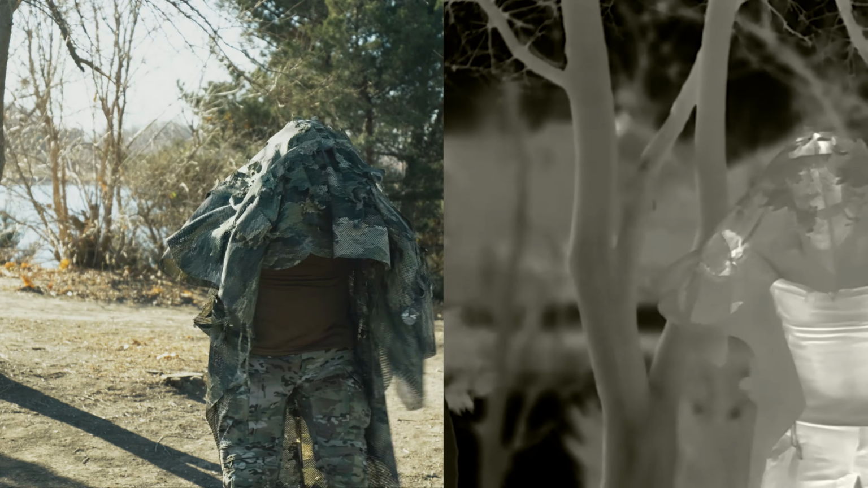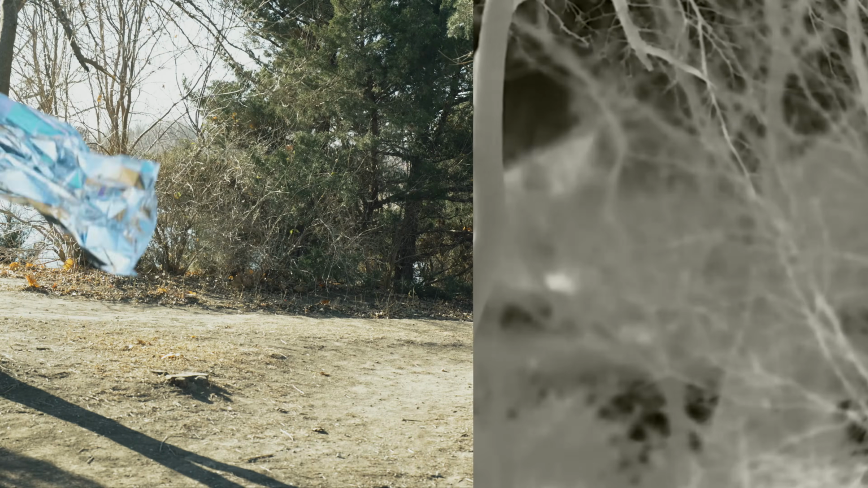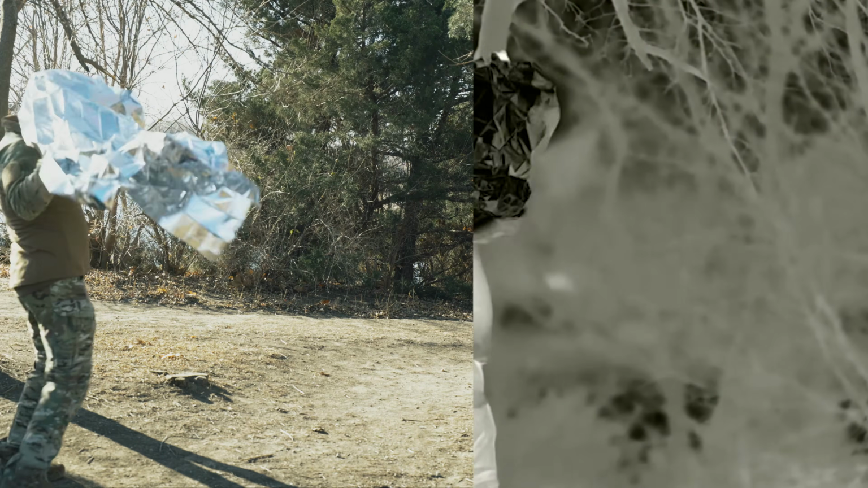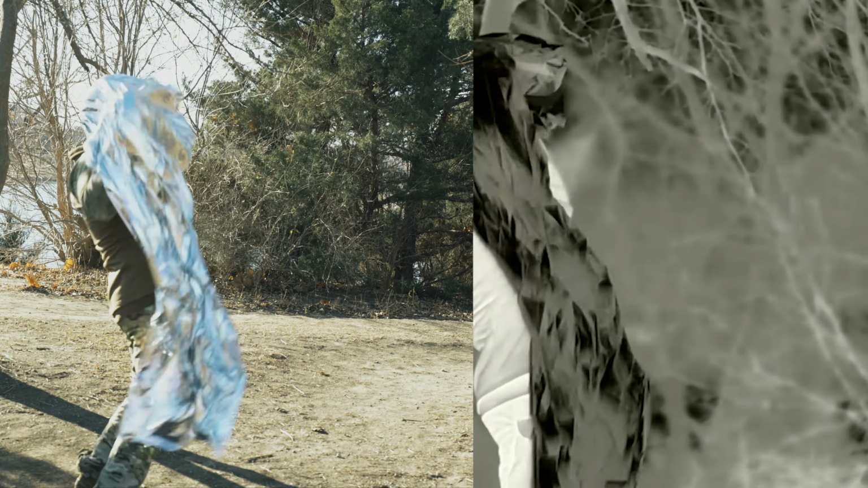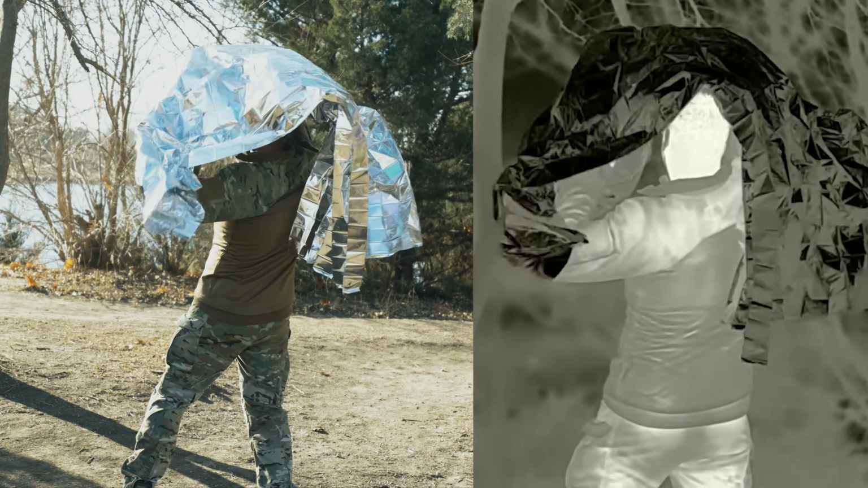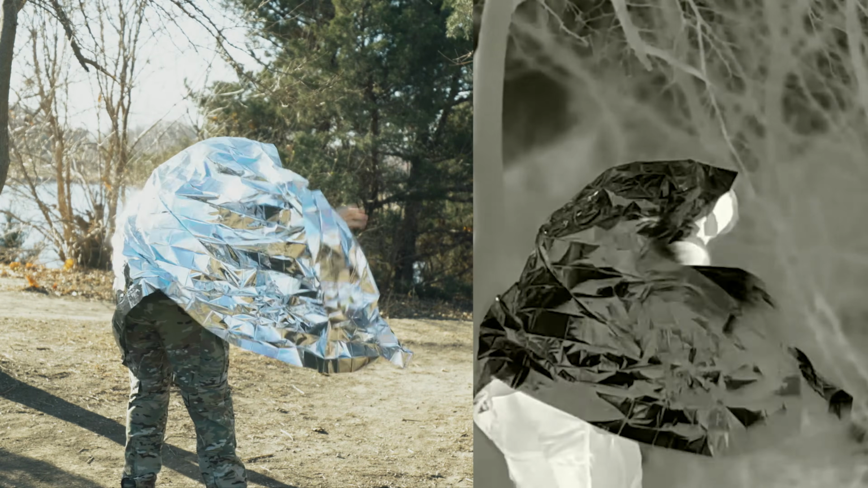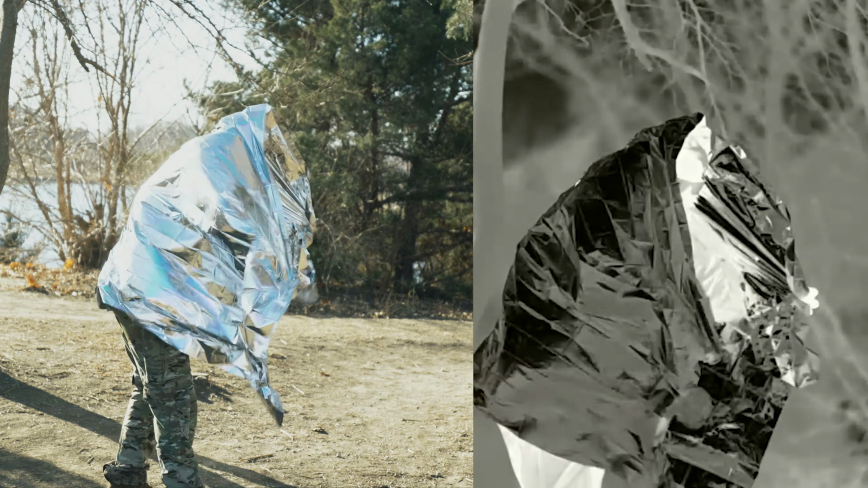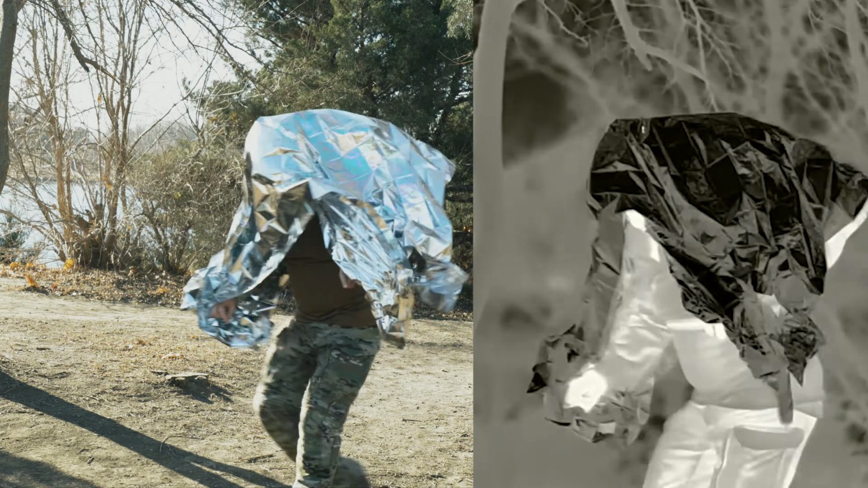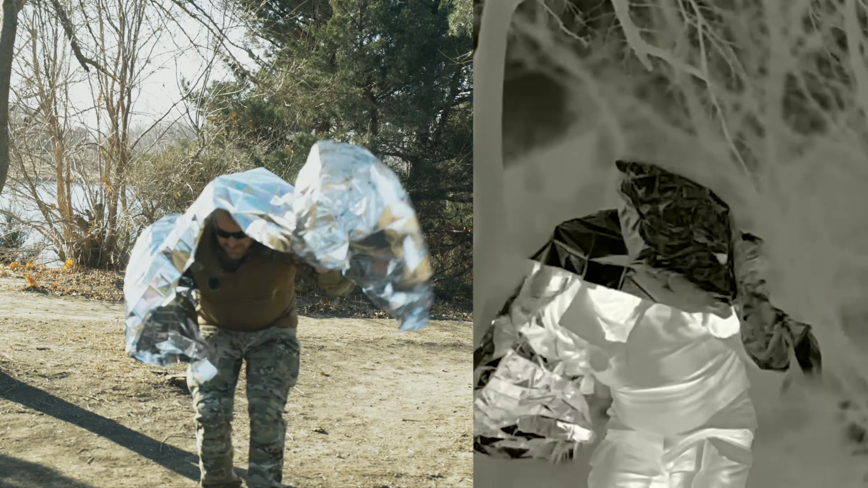You could move in this very slowly if you needed to. Now, the trash bag. You cannot even walk around in this. The metal sheet is blowing all over the place, and look at the thermal. It just looks like a huge, identifiable trash bag. Just a totally nonchalant man in a trash bag. I mean, if you were watching on thermal, you'd certainly just ignore this guy.